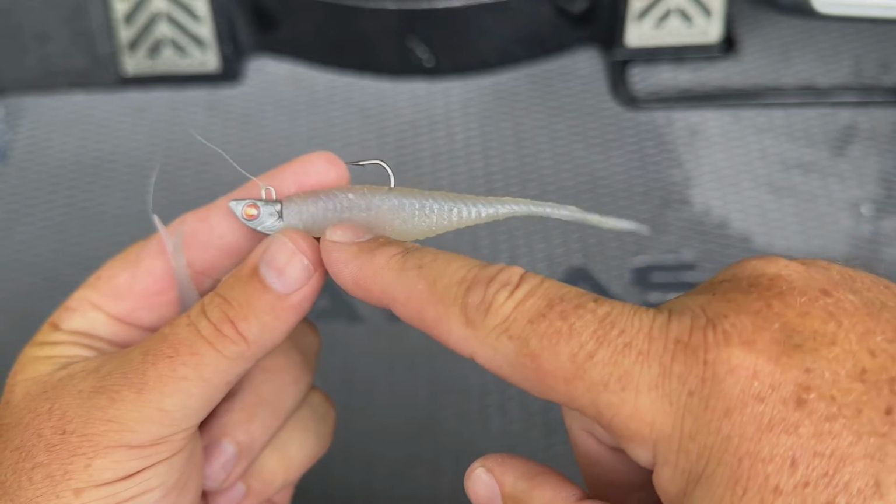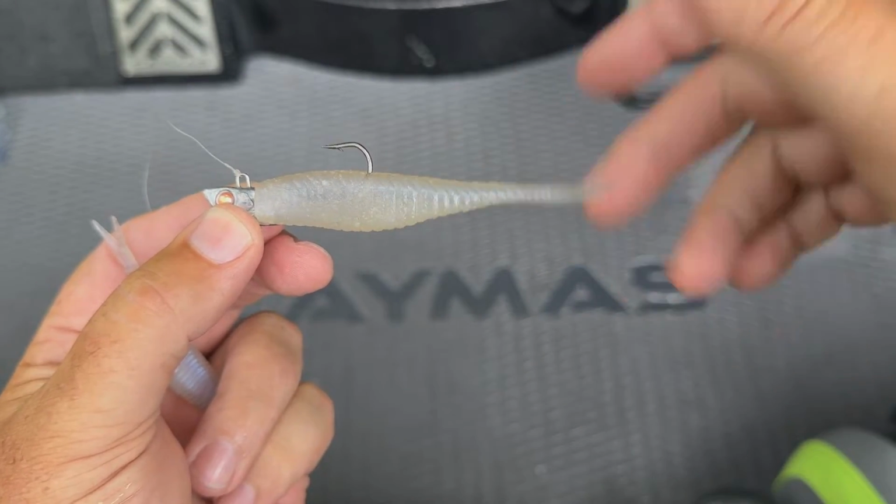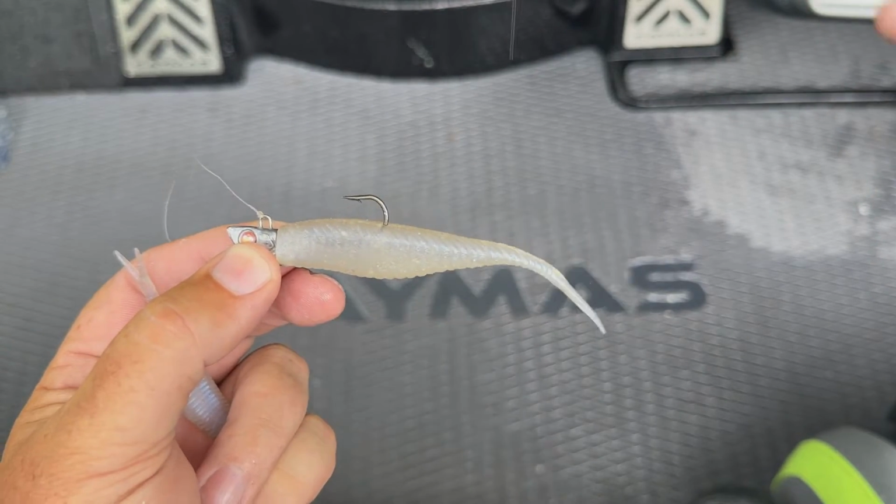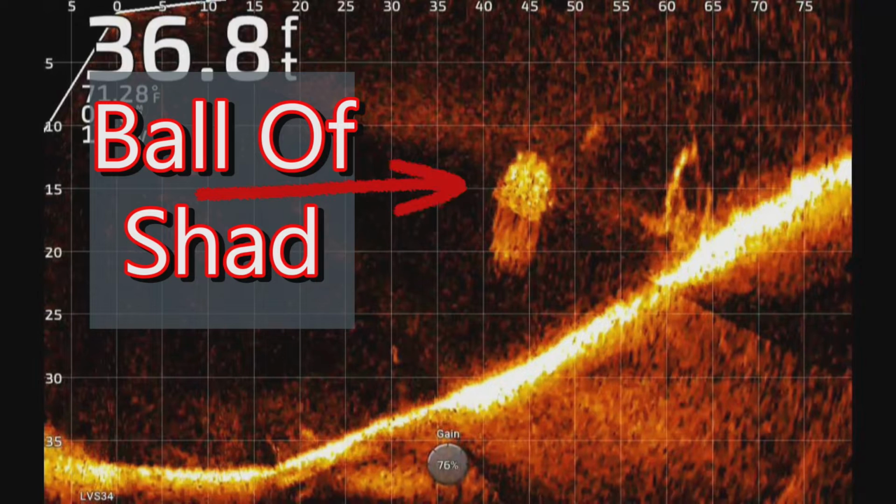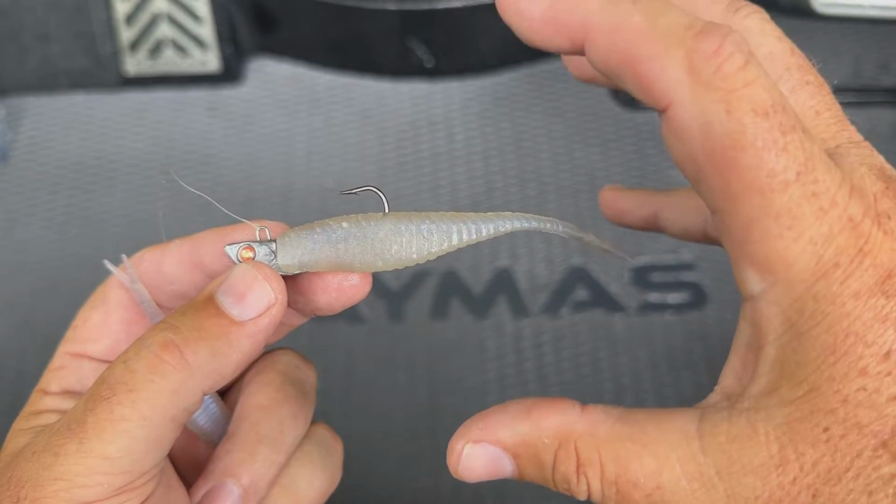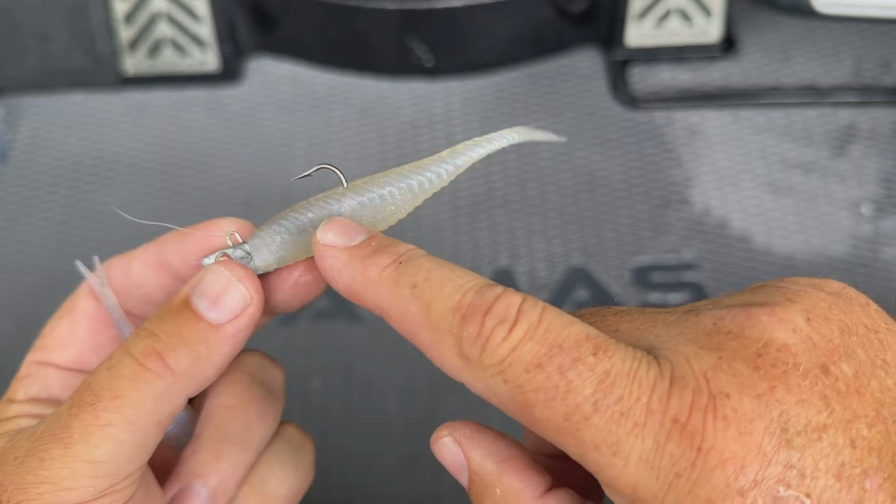The thing about it is I was noticing that those bass were out there. They were suspended over their summer haunts. Those bigger shad are out there. I could see it on my graphs on my console. I could see it on my forward facing sonar that you could tell the individual dots were out there. So you're not looking at a bunch of what we normally consider clouds of bait, right? You could see the cloud or the ball, but you could see dots in there. And that's when you want to do this.